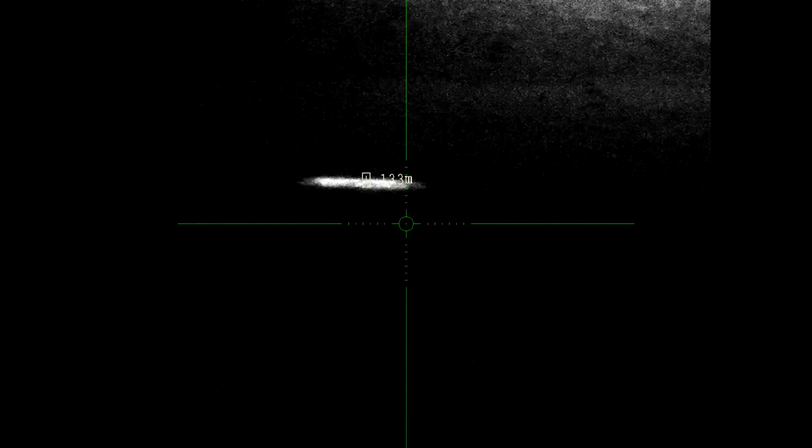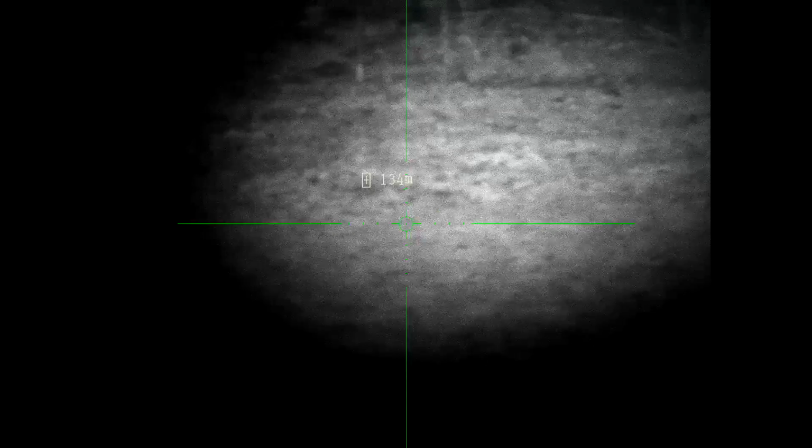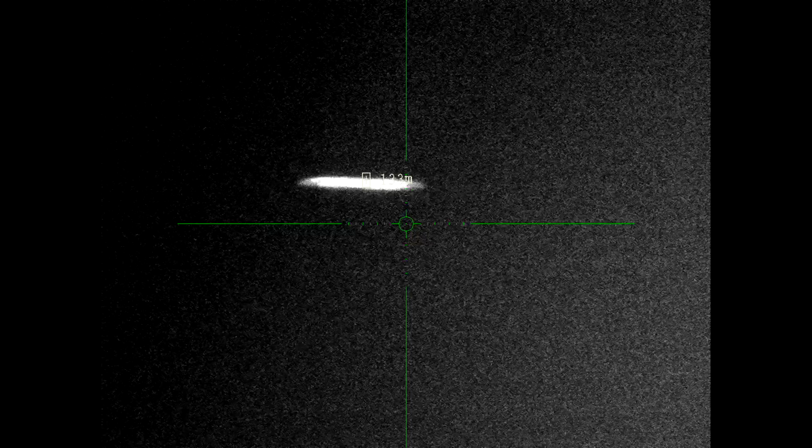So by this point we were both achy and quite cold, so we called it a night. But just before we did, excuse the lack of focus on this next little bit, I had my Ludicrous Lumens Night Saber Wraith VCSEL IR illuminator, which is 940 nanometers. Without aligning it and focusing it, we were able to just point it down range, 130 odd meters away, and straight away you can tell that the Pard DS35-70RF is going to work fine with 940 nanometers, which is all we really wanted to know before we called it a night.